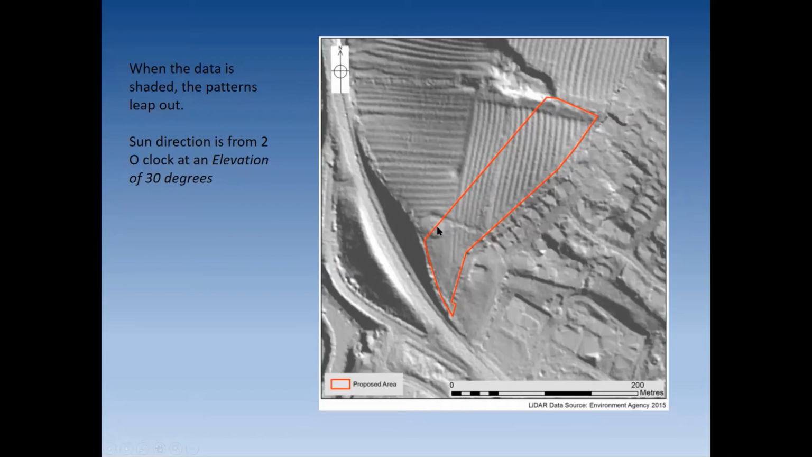I'm just checking, can you actually see my mouse pointer? Yeah, you're getting some nods, good. Okay.